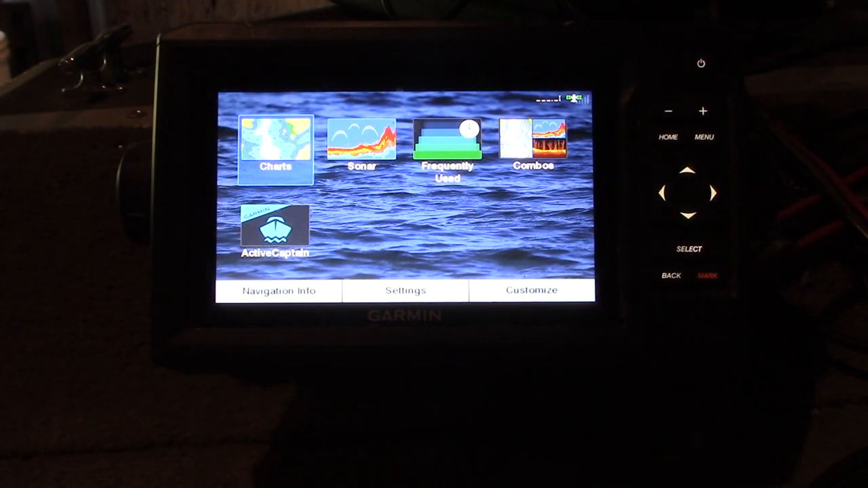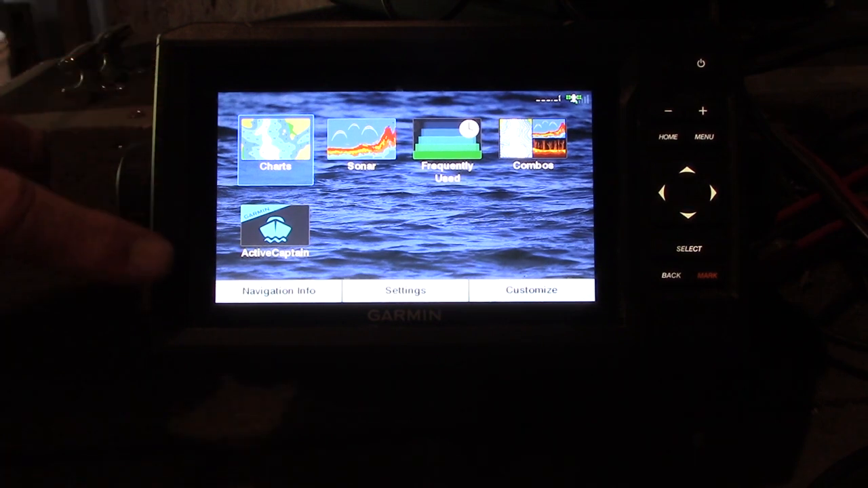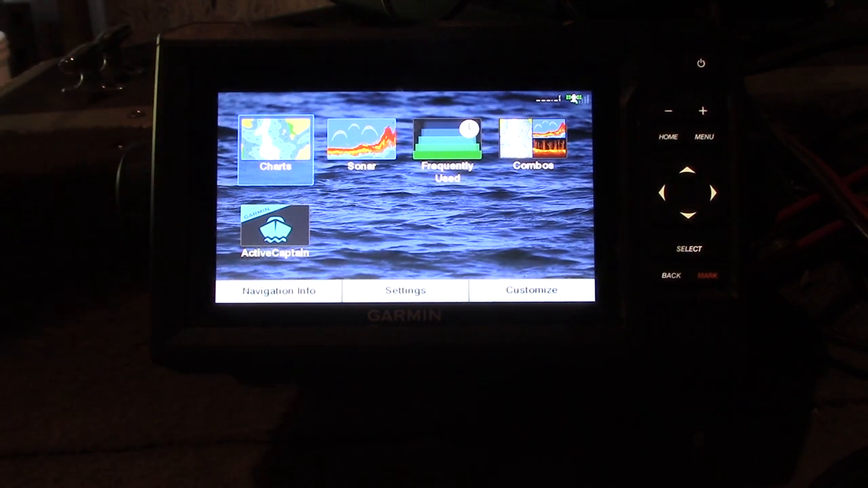Okay guys, I decided to wait till I came home to do this because I wanted to get all the tracks off the screen because it was so hard to see. And to be honest with you, I had to get the instructions to figure out how to do that. So I thought when we start, let's show how to get rid of the tracks in case you've got that same problem. From the home screen, we're going to go down here to navigation info.